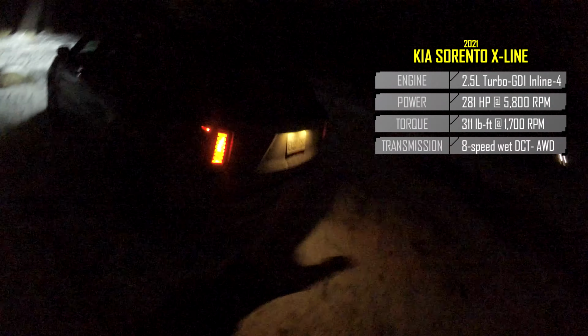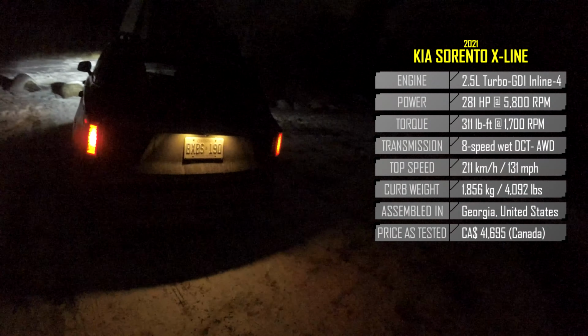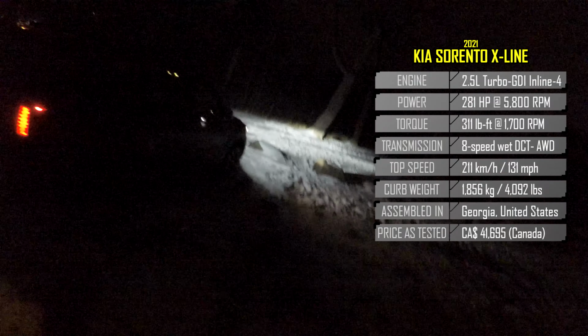Let me just turn the lights back on by switching and flipping around. But we're going to take a night drive today. You can see all the stats on your right-hand side. We're going to take a look at the headlights, obviously LED in this one, and see how well the high beam assist works here on a wonderful snowy night around Toronto.